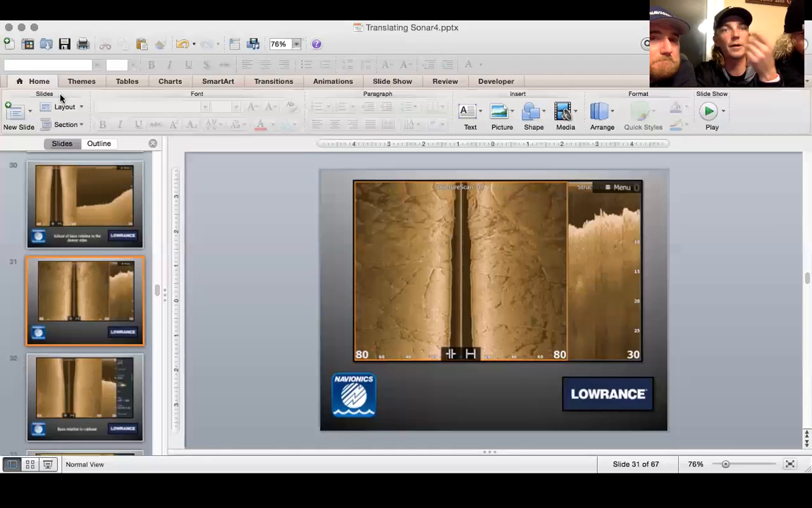Aaron asks, when it gets dark on the side imaging, is that because it's too deep on that side? That usually, I mean, it's either soft bottom or a depth change going to the deep. Essentially, it's rolling off, like the angle that your transducer just can't hit it anymore. There's nothing to return the signal.